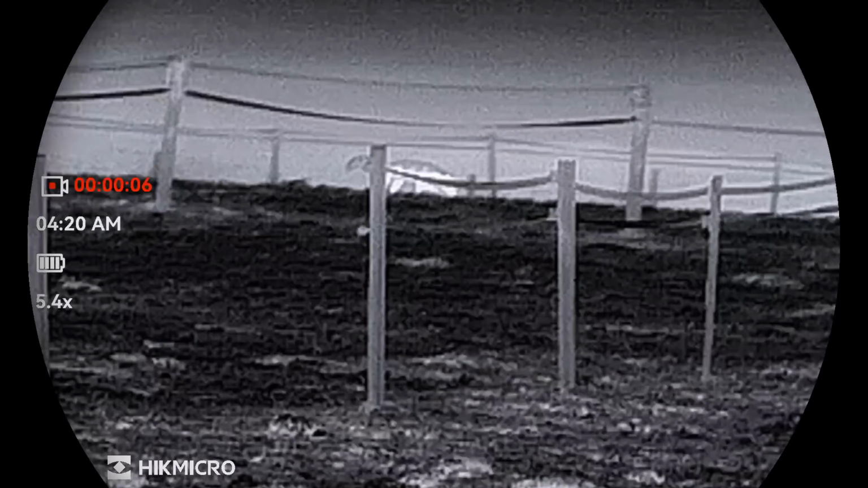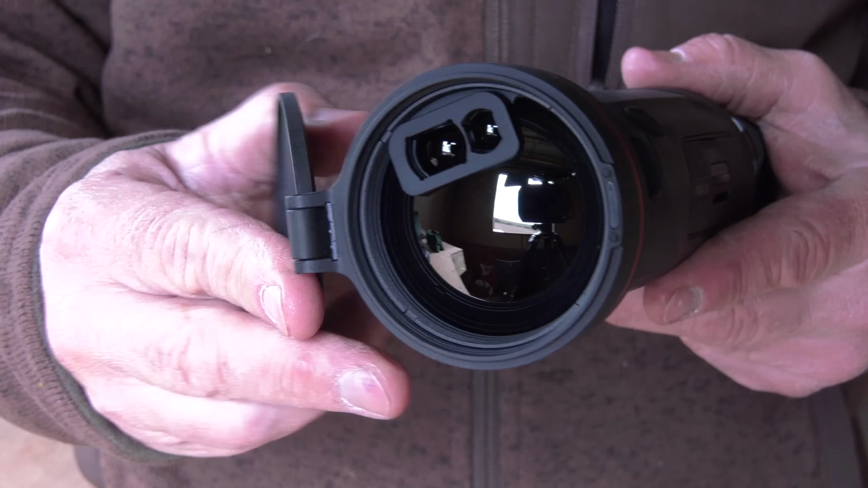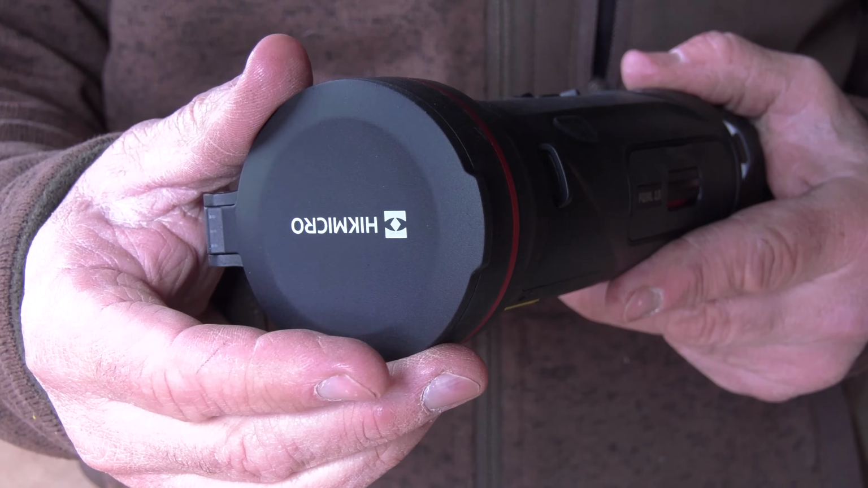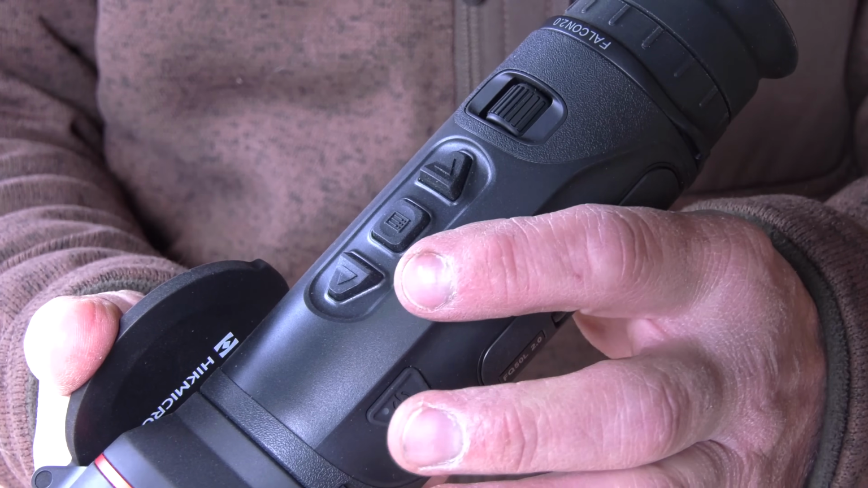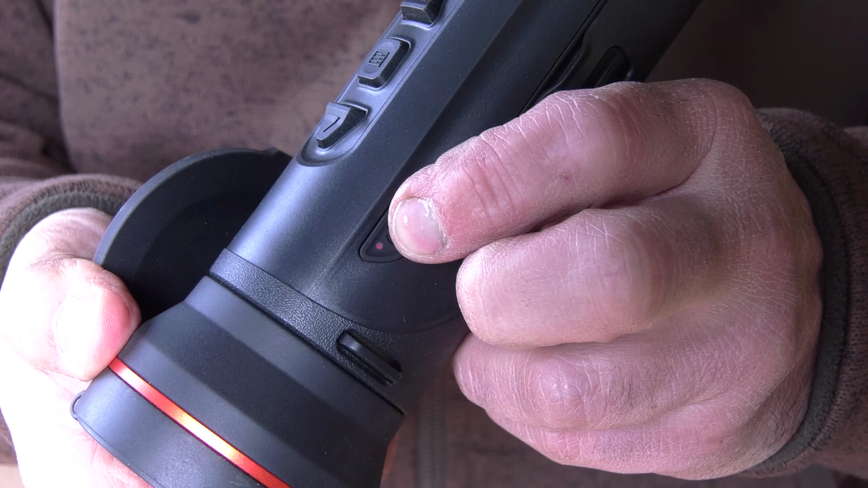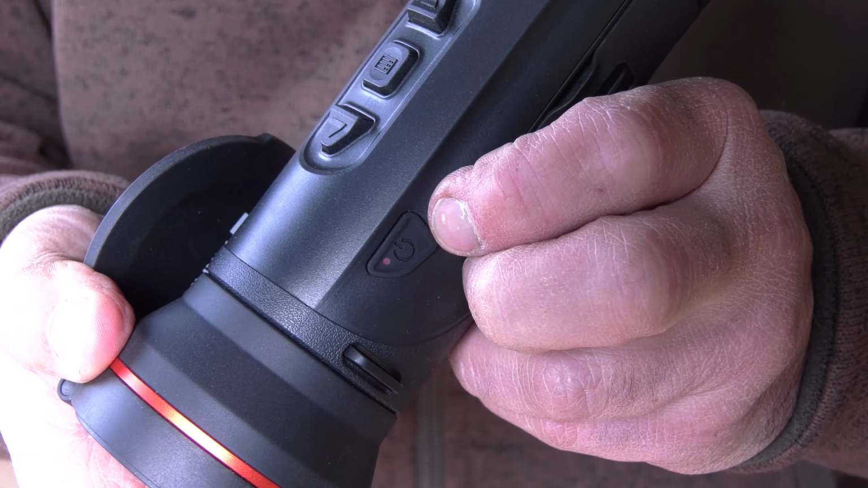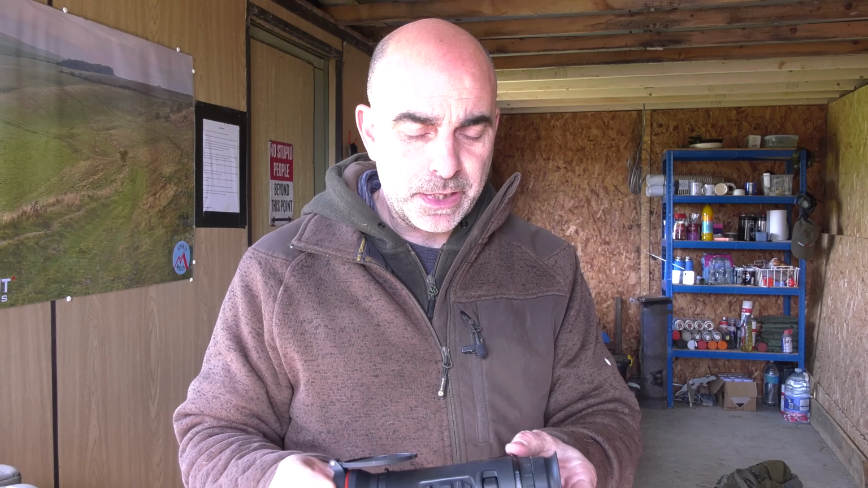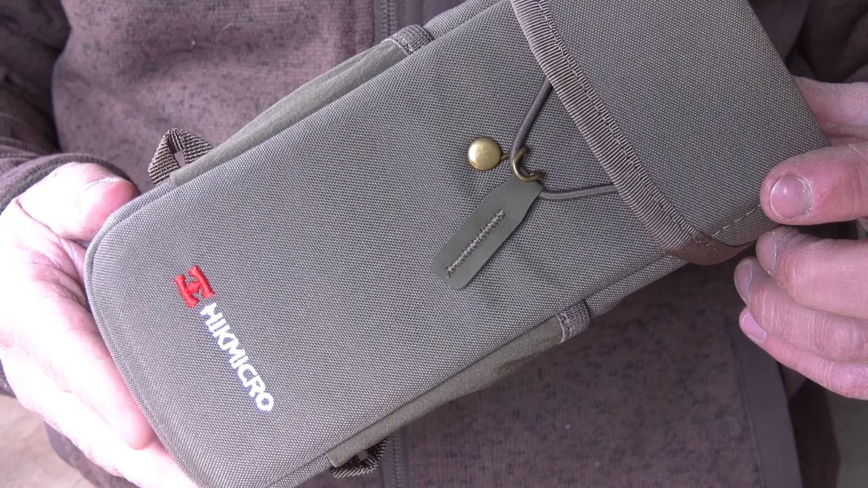You've got a 50mm f1 objective lens there with, as you can see, the laser rangefinder housed just here. It's also got a good solid plastic cover to protect the lens. Overall, the unit feels really nicely made, very solid. Nice simple 3-button controls there with the wheel just behind, and the power button is just off to the side here, so you're not going to accidentally press that when you're trying to zoom in and out or use any of the other controls. Rubber eye cap on the back there, and it also comes with a carry strap and a very nice HIKMICRO case.